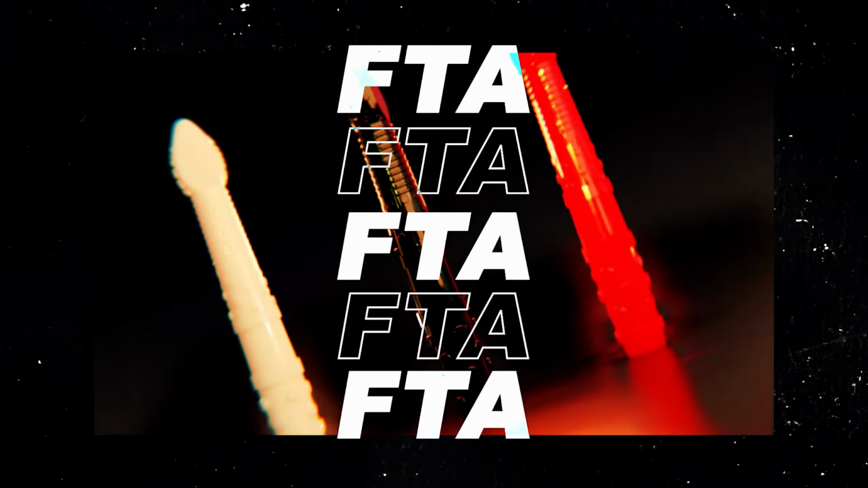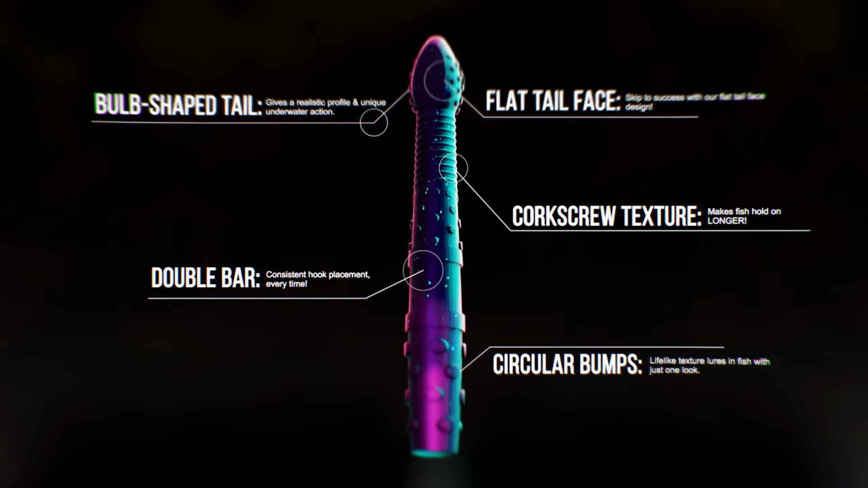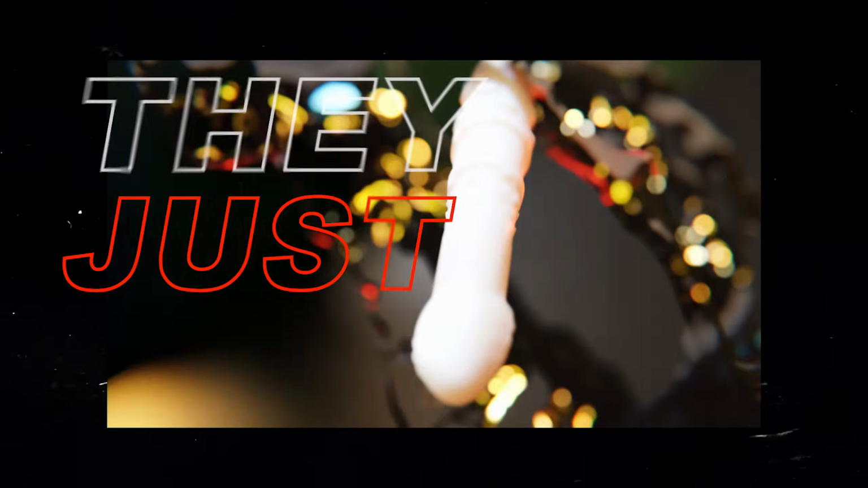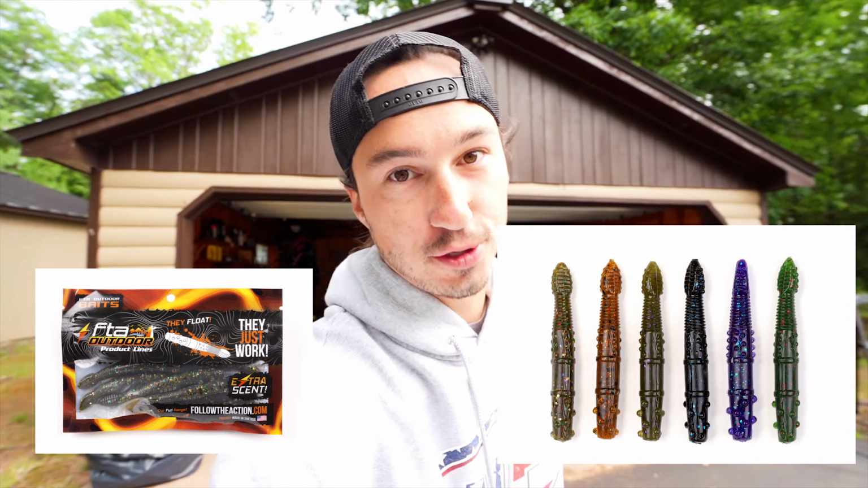So one of the biggest things I want to go over is the FTA hammer stick, guys. The FTA hammer stick is going to be available July 17th. It is a bait that me and Trevor designed along with Follow the Action. It's a Ned rig that I wanted that was unique. I wanted something so different in the fishing industry. I wanted that standout Ned where there's nothing else like it. That's one of the biggest things. So we're going to be going out there fishing it today and showing you guys the true potential of the FTA hammer stick.